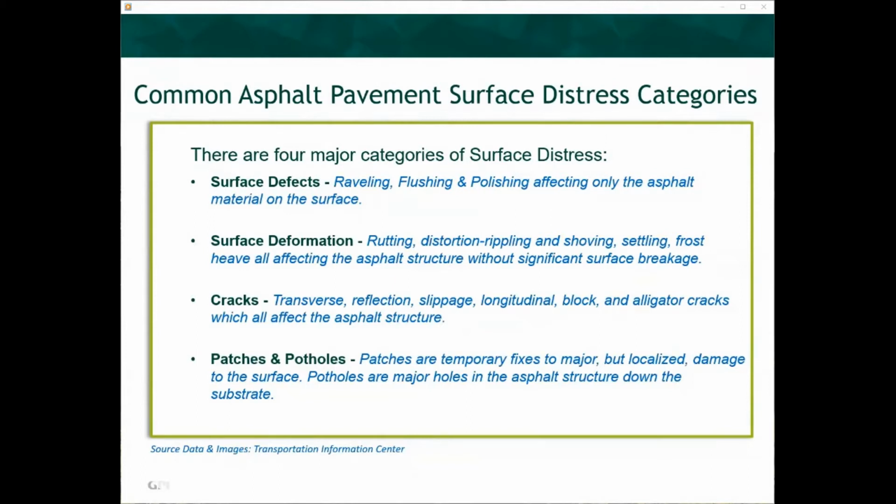Rutting, distortion, rippling, and shoving, settling, frost heave, all affecting the asphalt structure without significant surface breakage. These types of deformation affect the road surface to the point the driver can feel like their vehicle is almost steering itself while in a lane tire rut. It can create that washboard shudder which will shake the entire vehicle, or in heavy rain conditions can result in hydroplaning, with consequences that a driver has partial loss of steering control and braking. Very dangerous. The third category is cracks.